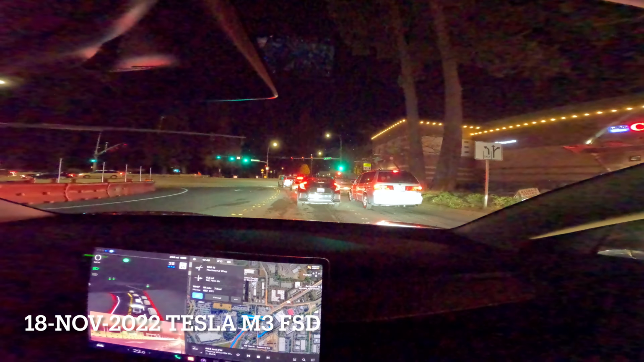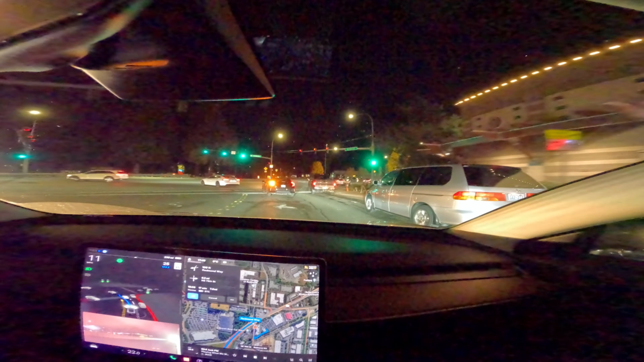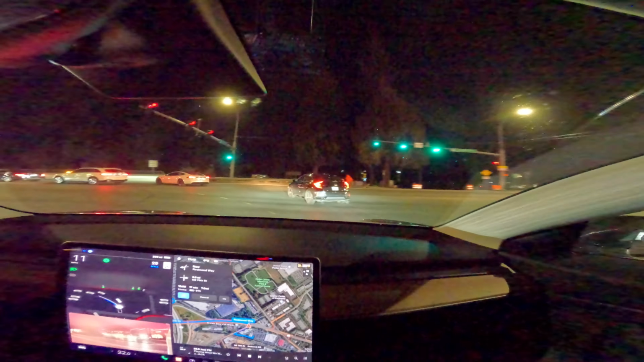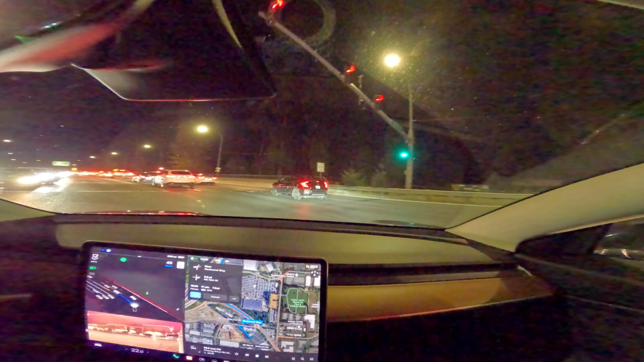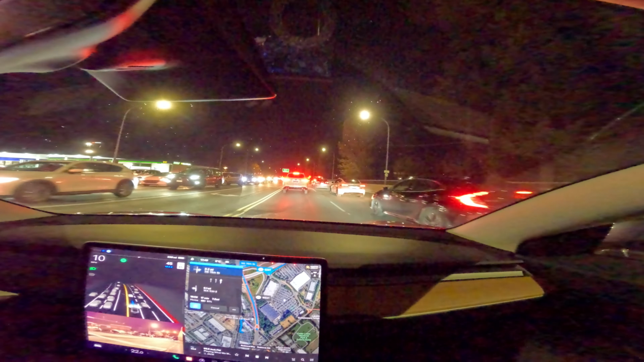Okay, my light just turned green. This is going to be another busy intersection. Let's see how we get on. Oh, a little bit nervous there, but it figured it out, got there in the end.